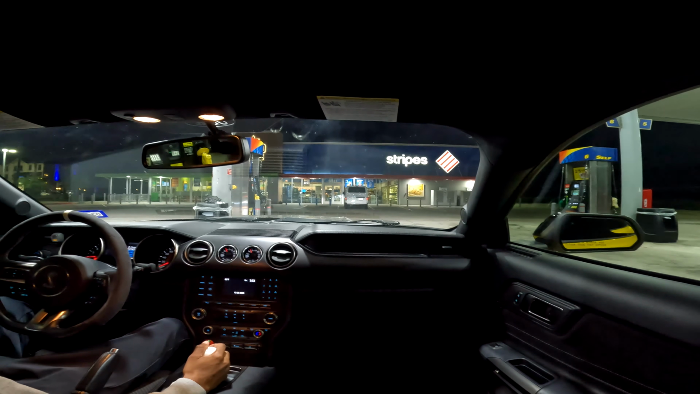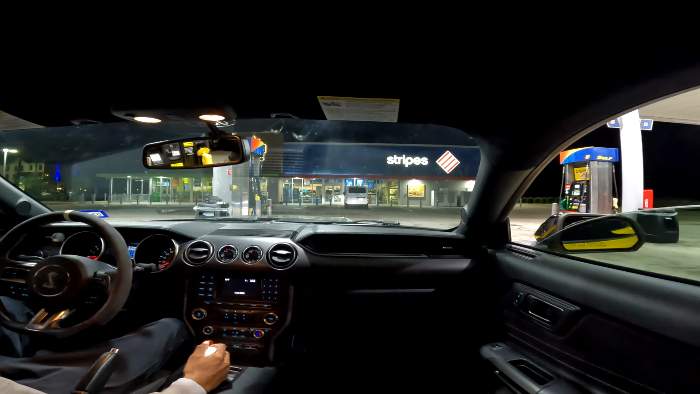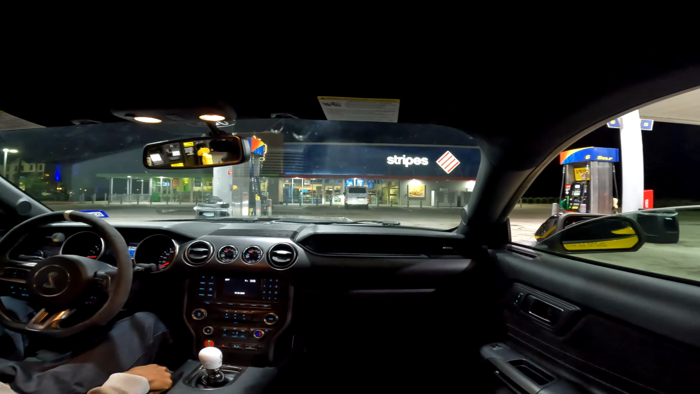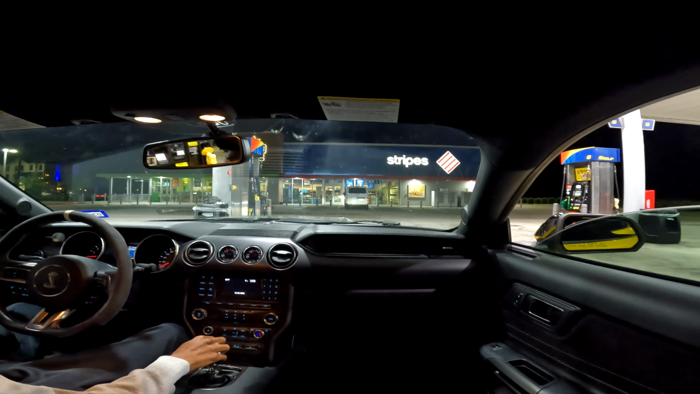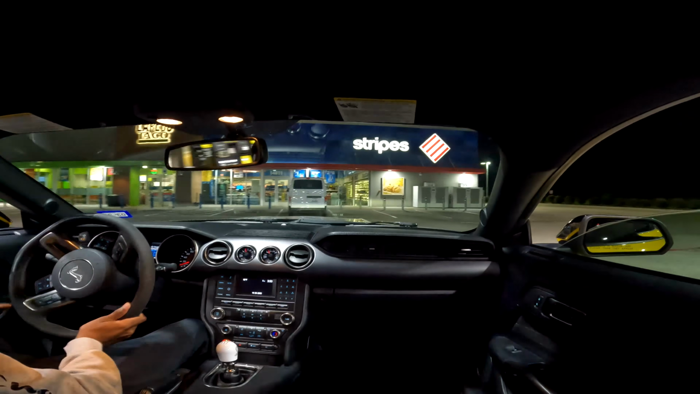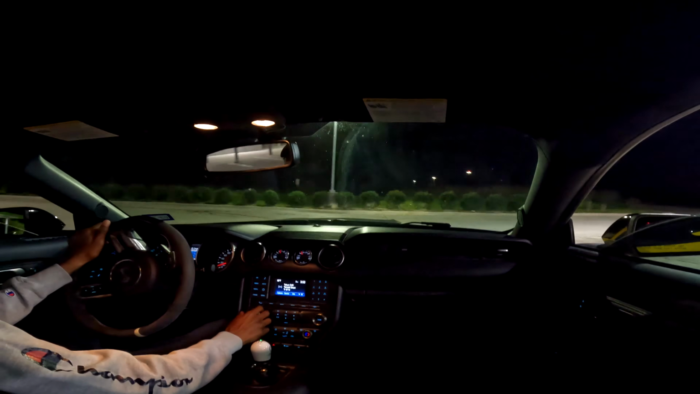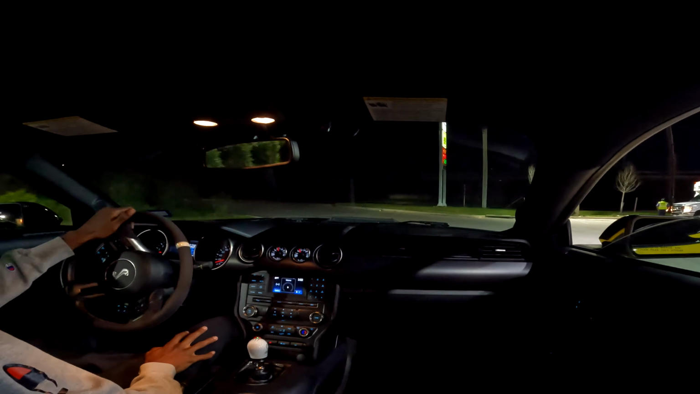Oh yeah, fuel truck just dropped off their load, so we about to dip. Hopefully you guys enjoyed this angle at night. I'm actually gonna just turn this on. Let's throw this in track mode.